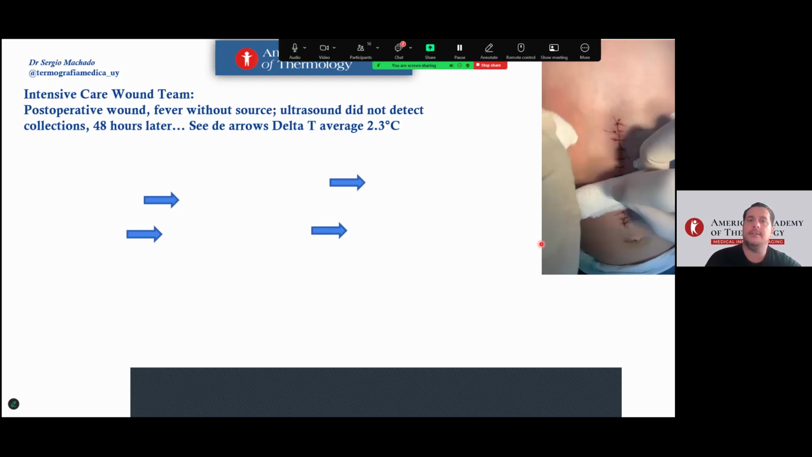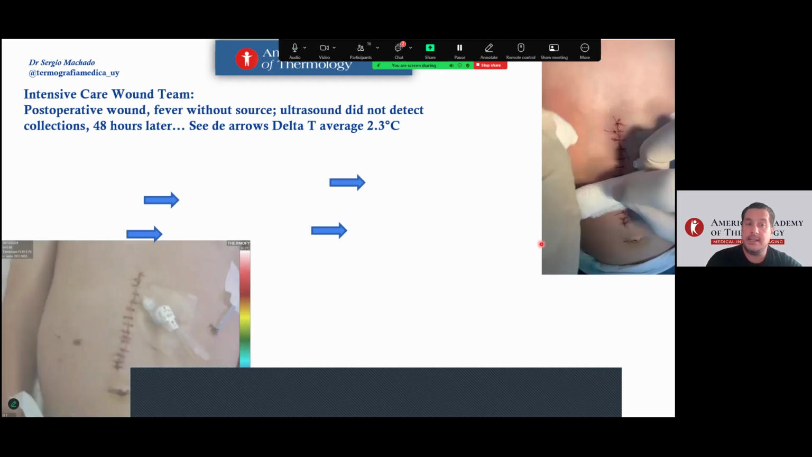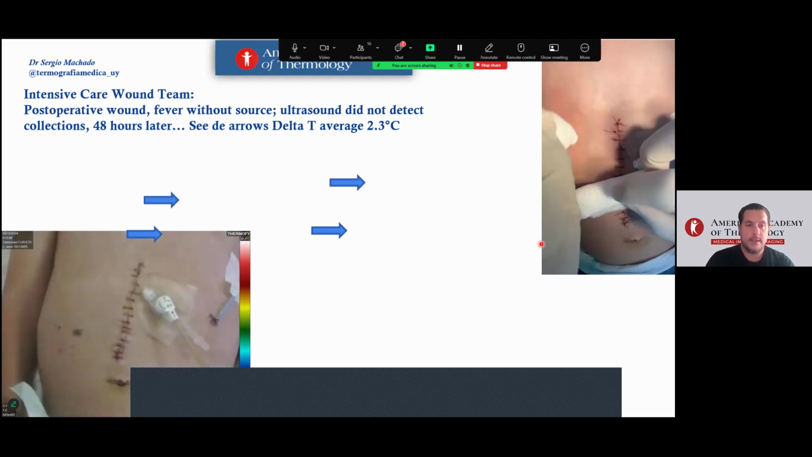The ultrasound did not detect collections. In 48 hours, see the arrows. See the wound examined, not any clinical signs. Perhaps the question here is the affected area.